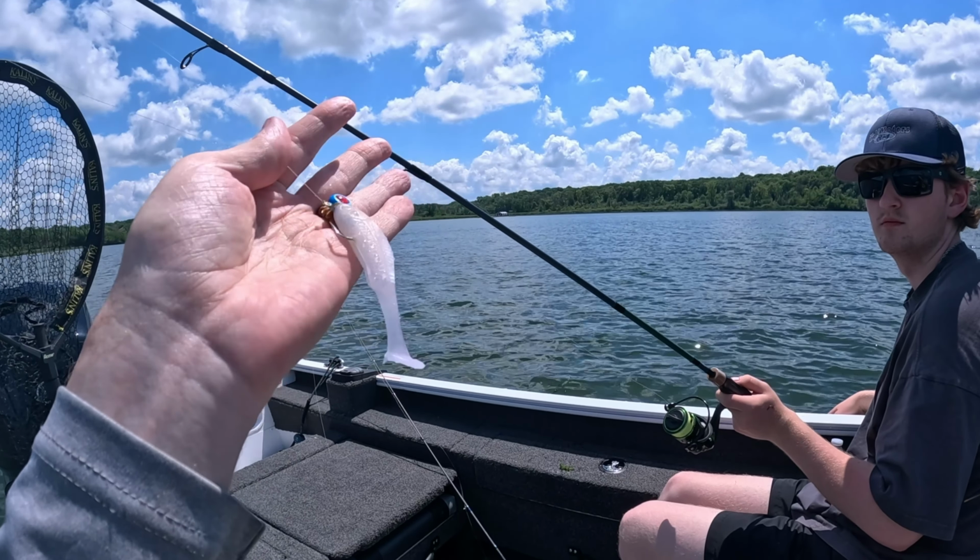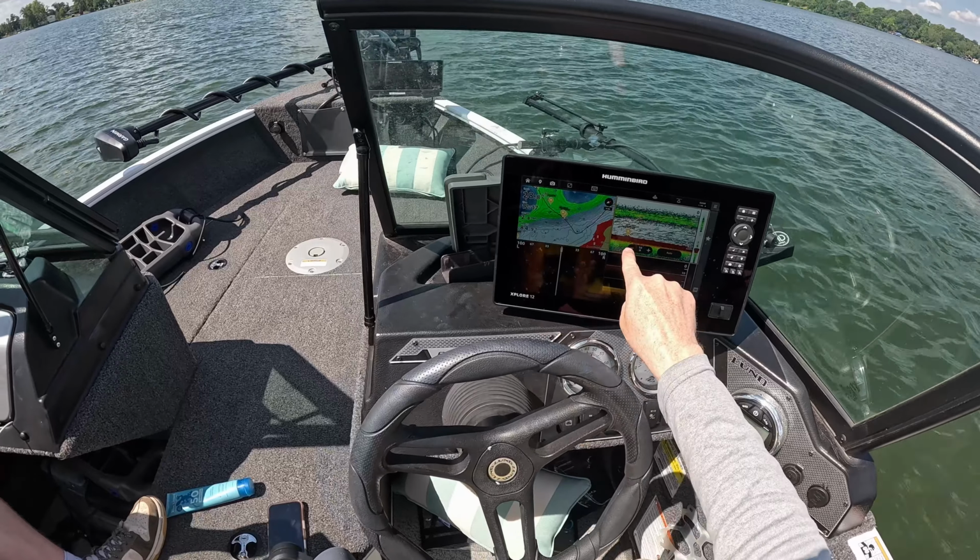That's a boy. Just added a waypoint there on a spot. That looks like a fish on the bottom. See that?